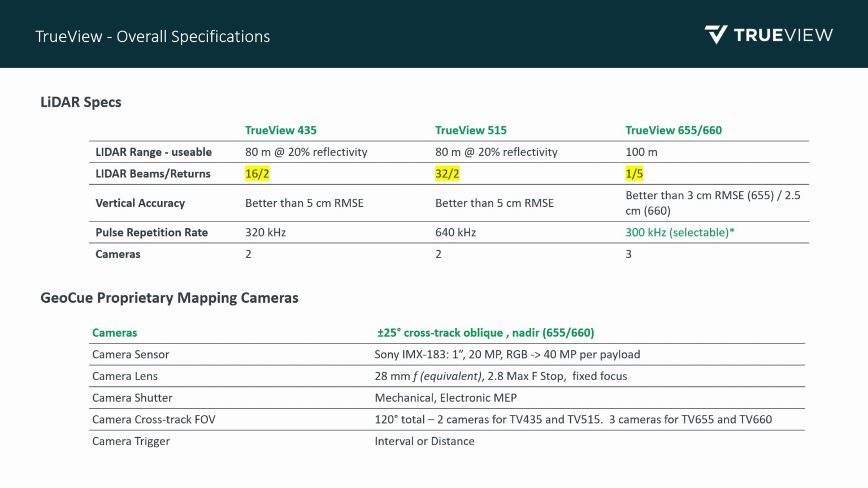So our TrueView 435 and 515 are both two return sensors. The difference between these two sensors is just the number of beams, or the number of channels that they have. So the 435 has 16 channels, or 16 beams, with 2 returns per beam. The 515 is just double that, 32 beams, 2 returns per beam. And then the Riegl MiniVux 3, the 600 series TrueView systems, have 1 beam with up to 5 returns. So that's where you're going to see this sensor separate from the others. You're getting more returns, deeper penetration through the canopy.